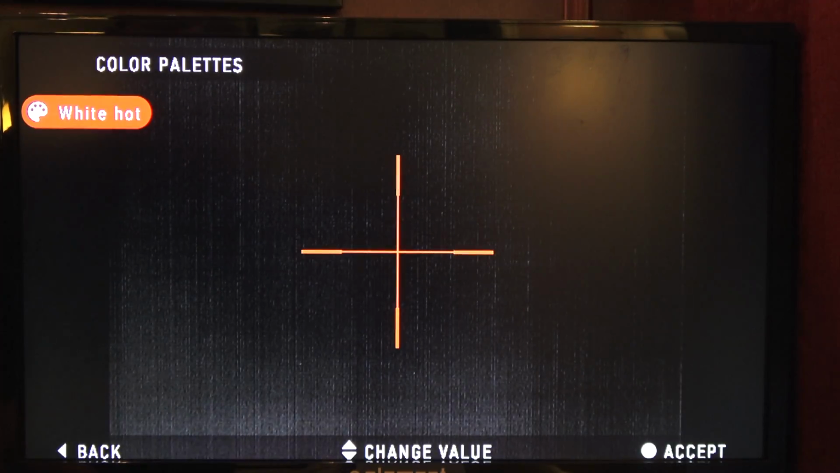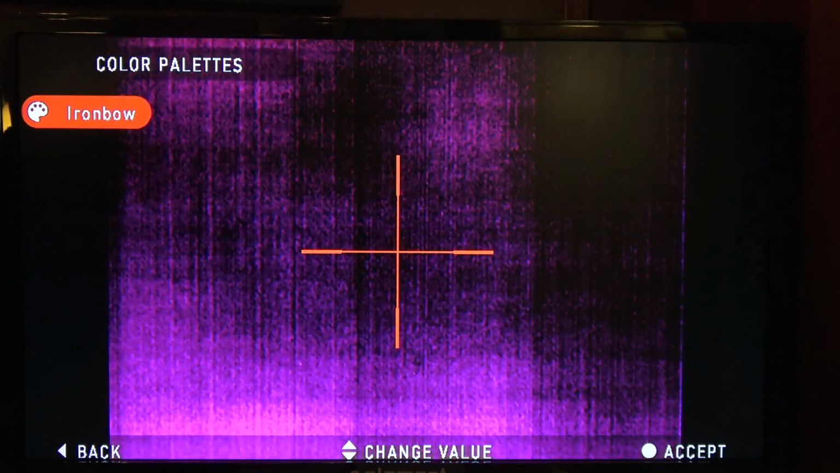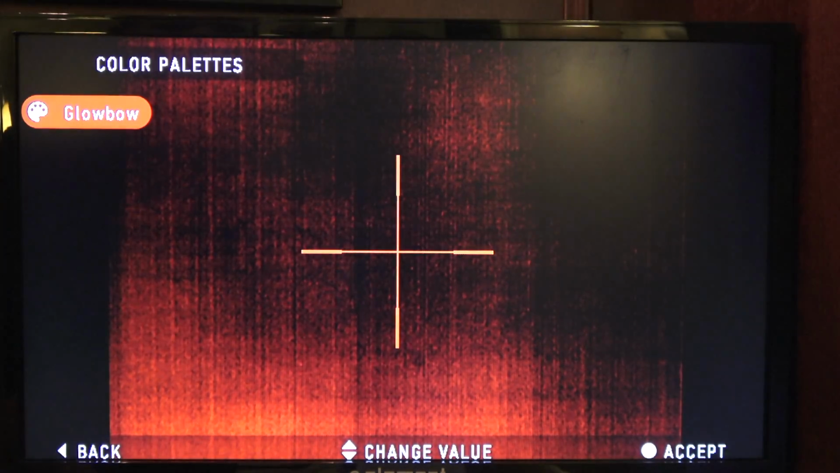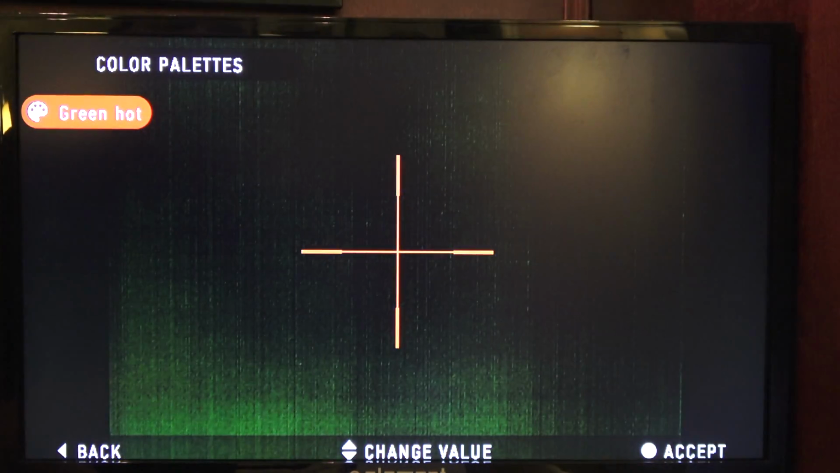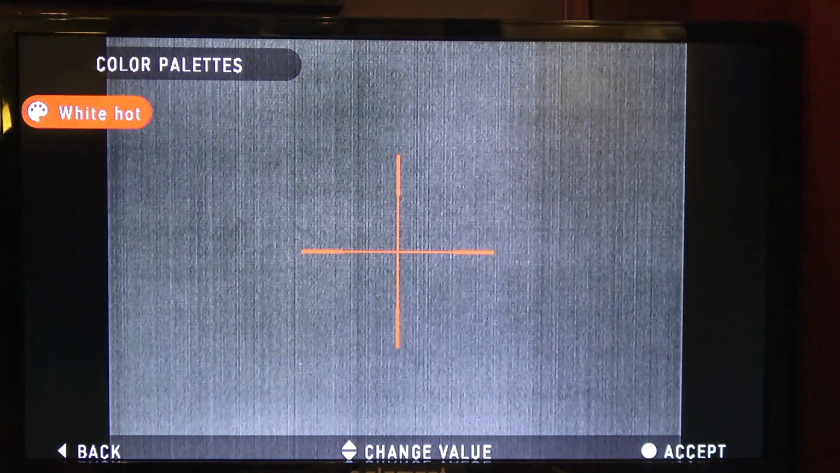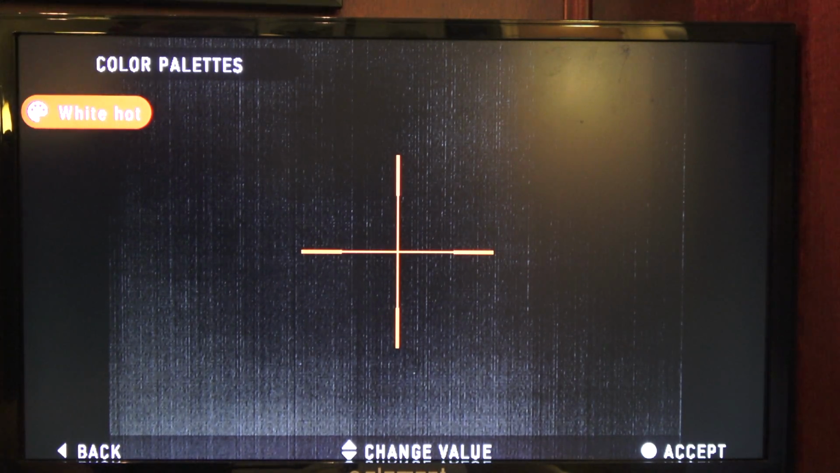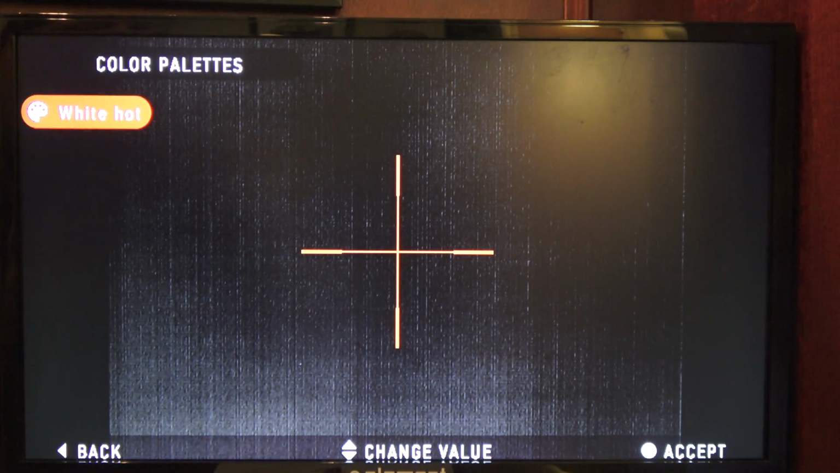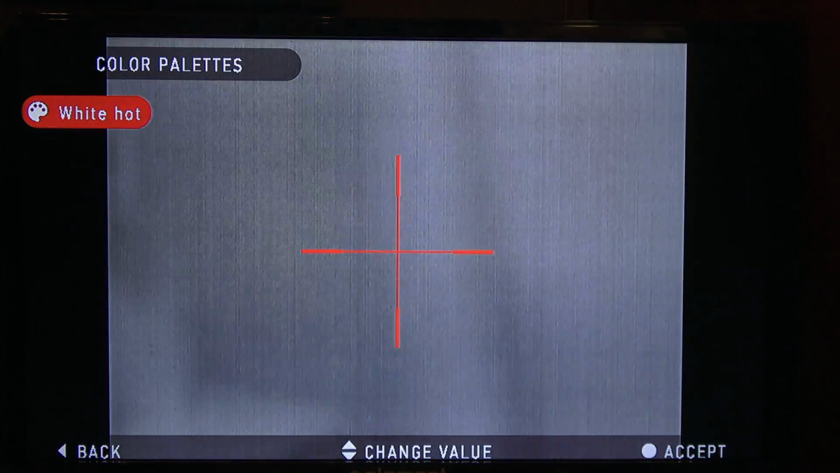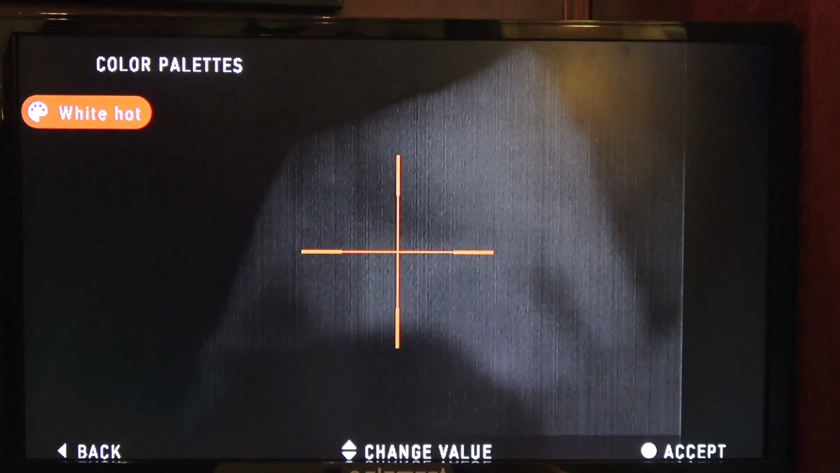Color palettes, so you can do white hot, rain, rainbow, iron bow, glow bow, fusion, green hot, red hot, black hot, and white hot. We're going to leave it on white hot for now, because white hot here, let's take the cap off. So we're back here looking at the window. Let's play with the focus here too.